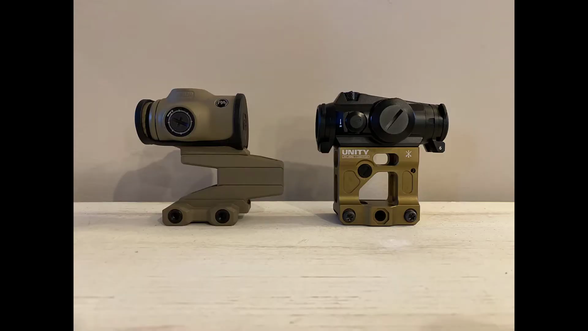Hello again. I'm here with another review for you, this time looking at the Primary Arms Micro Prism, and today I've configured it to be roughly the same height as a T2 style optic in a Unity Tactical Fast Mount.